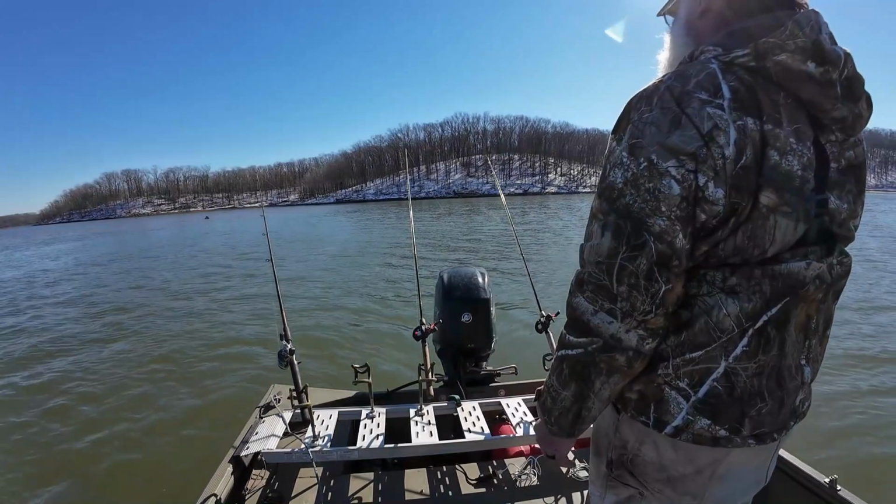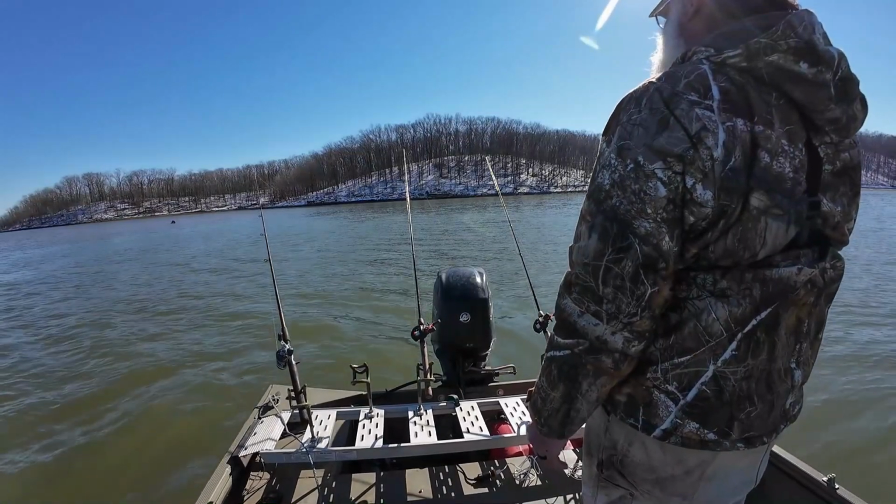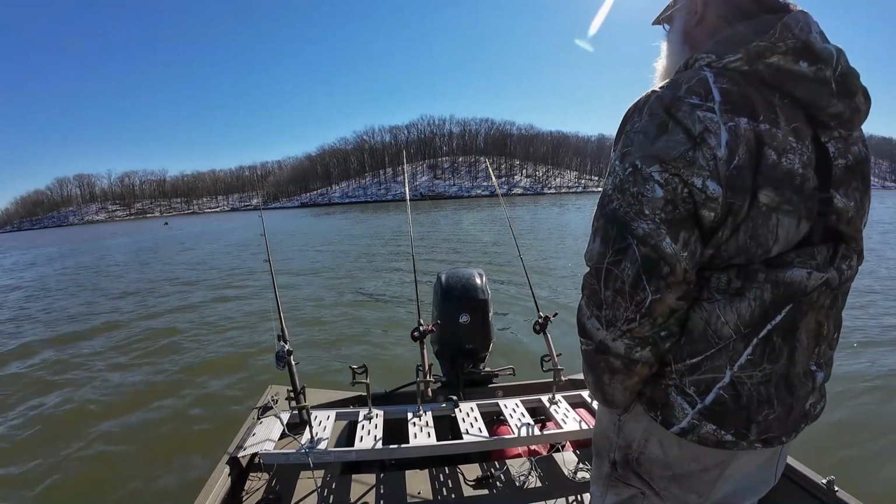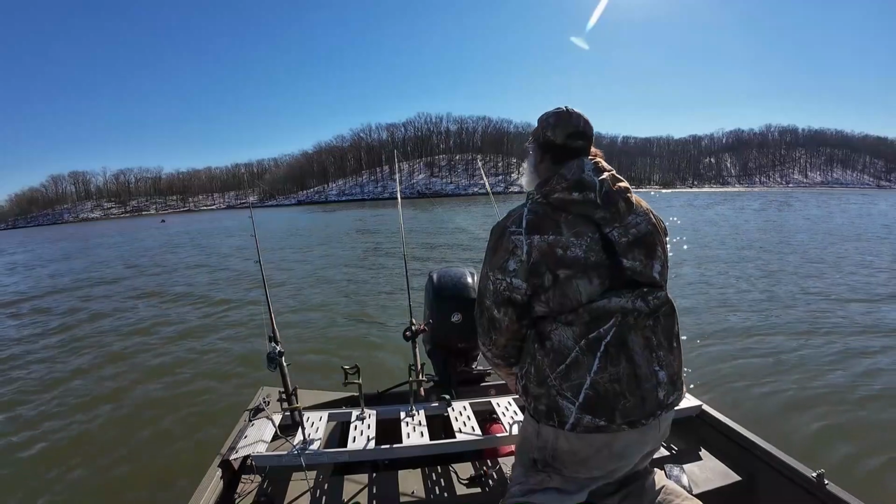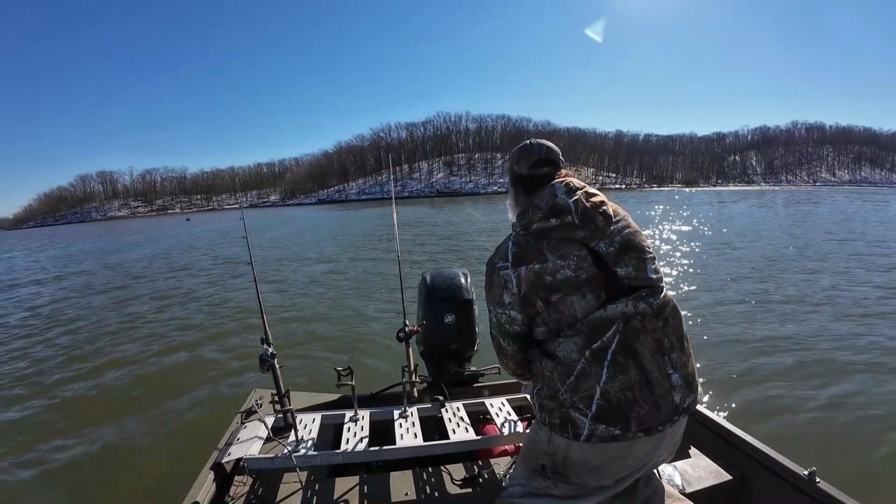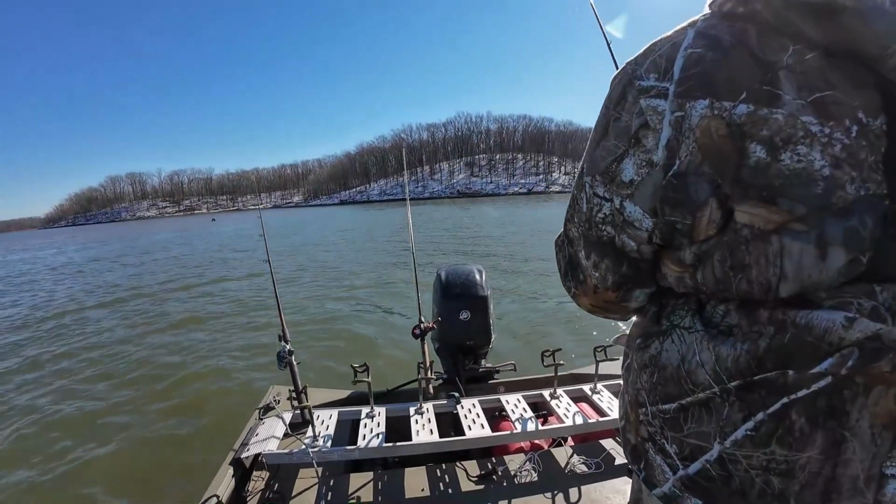He dropped it about the time I was going to reel on it. Whoa. I'll be down there swimming with him if I don't watch it. I got him now, I think.